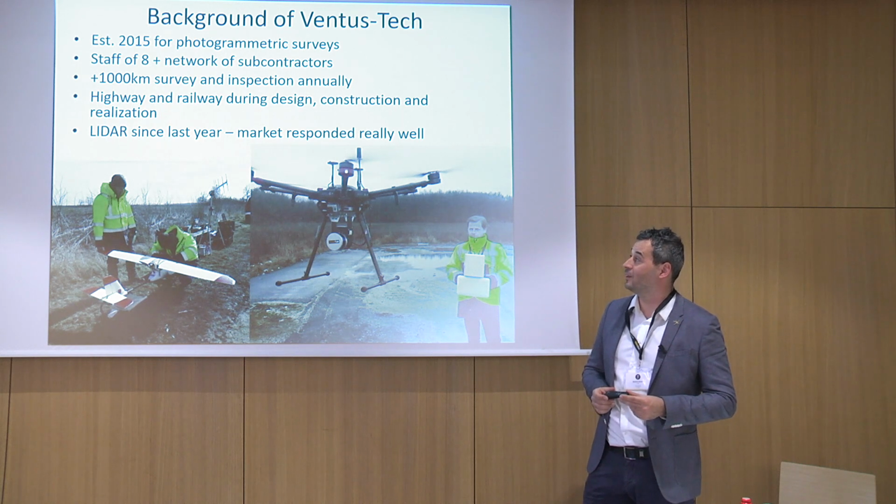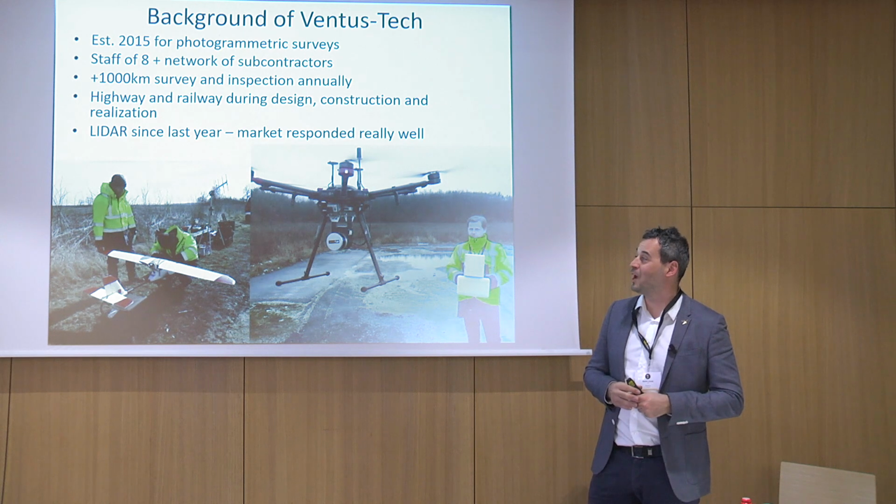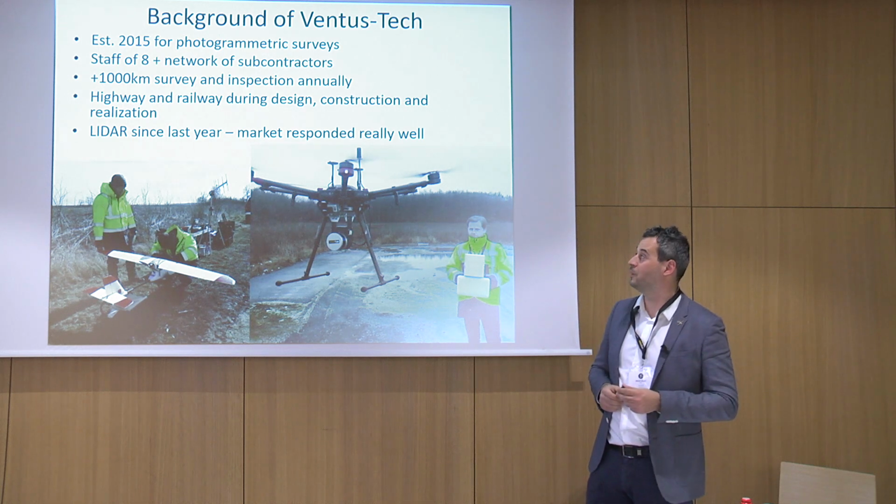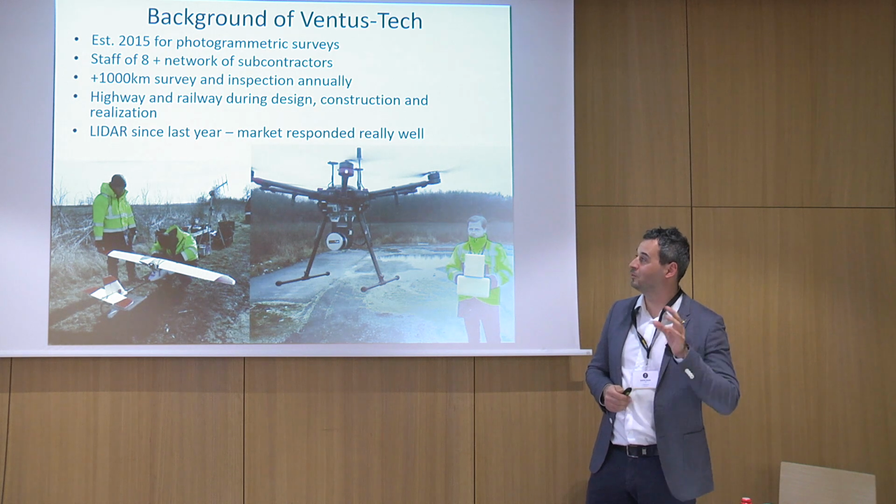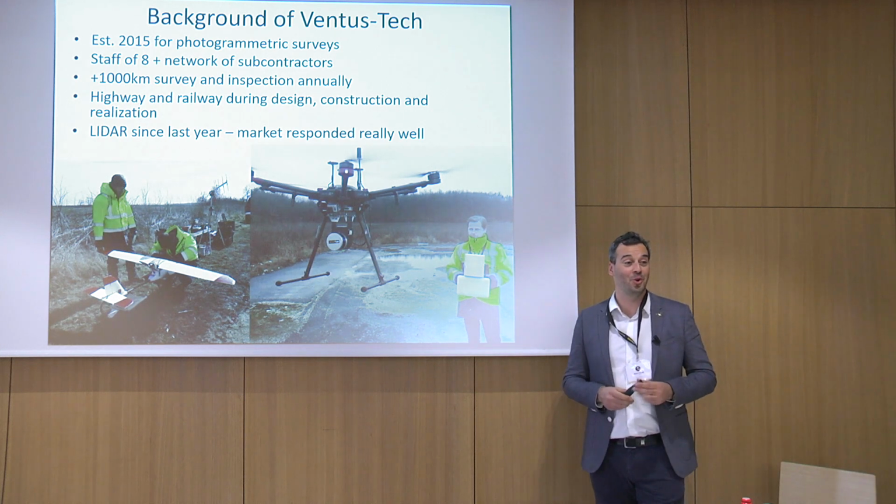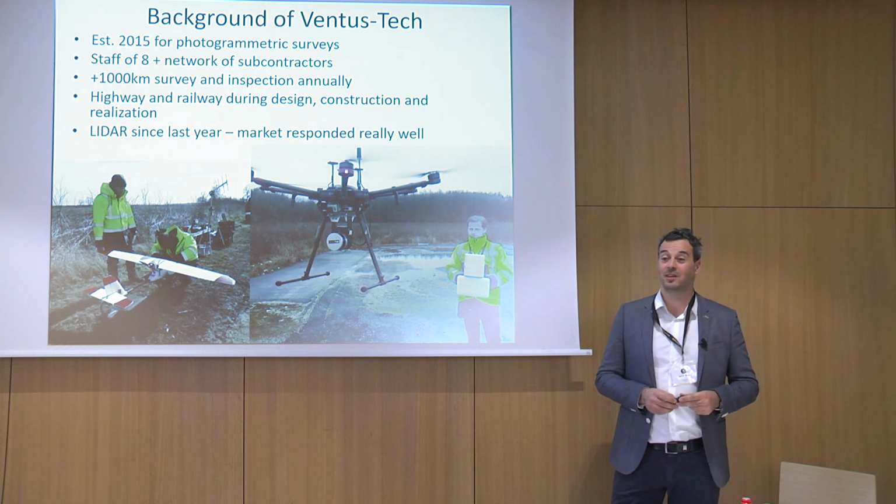And as I said, we are trying not to be only highway, but also railways, and we also occasionally do surveys of agricultural fields, but mostly linear infrastructure is our key focus. Since we are technology driven, we really wanted to go one step further, and we really understand the limitations of photogrammetry.